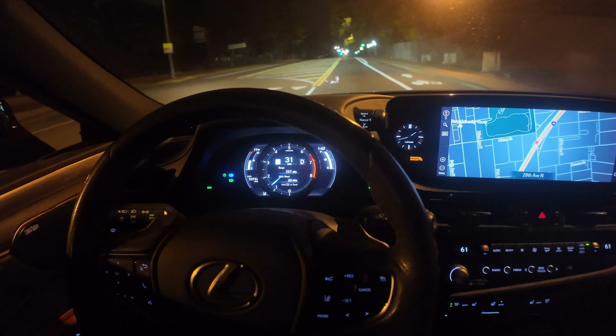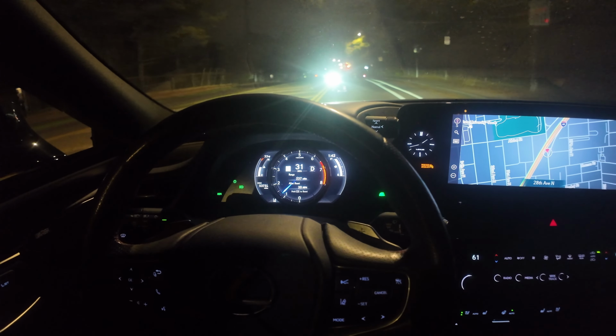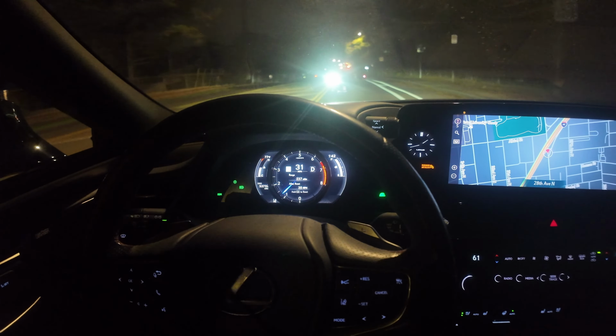Dang, this camera be just moving on its own. Oh man, what else, man? That was happening in the club. Oh, another thing.